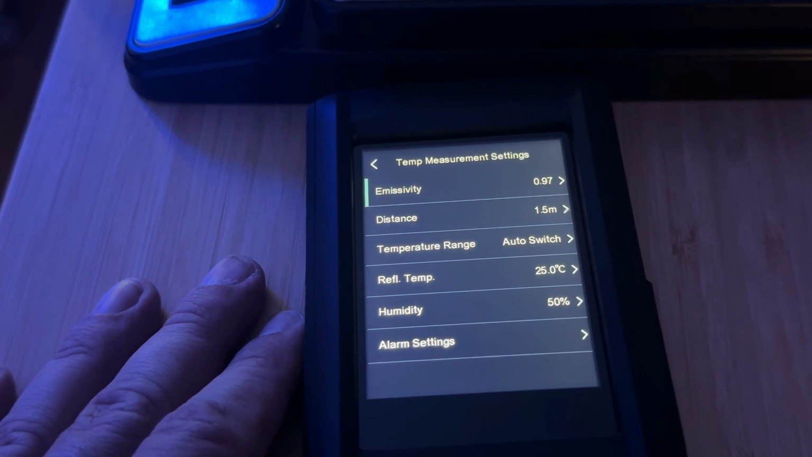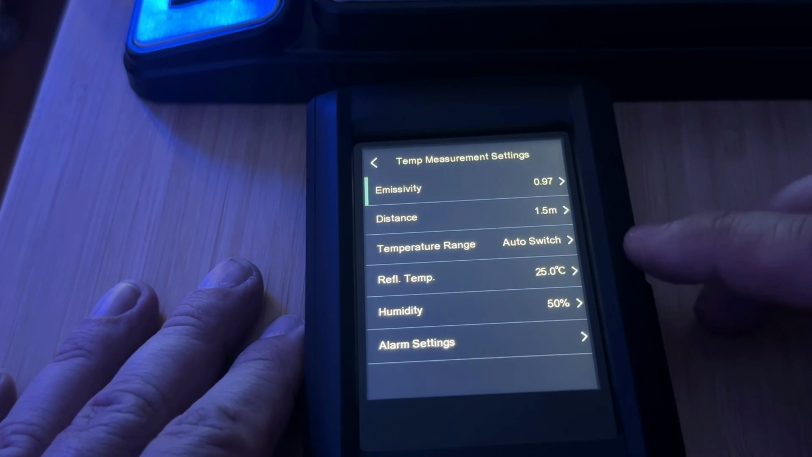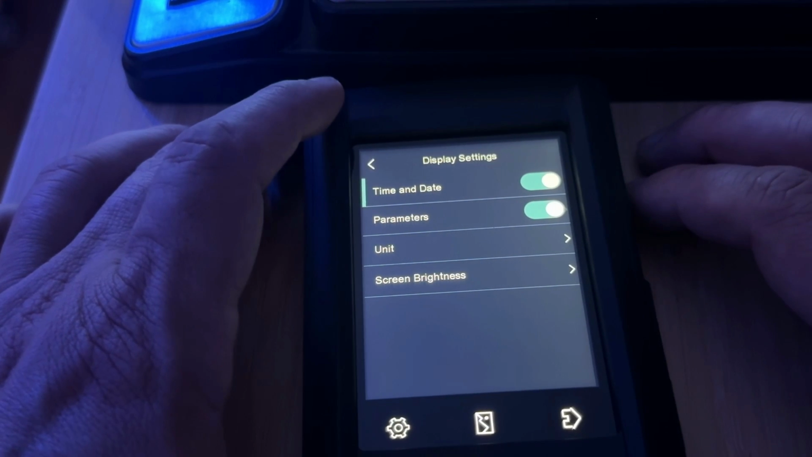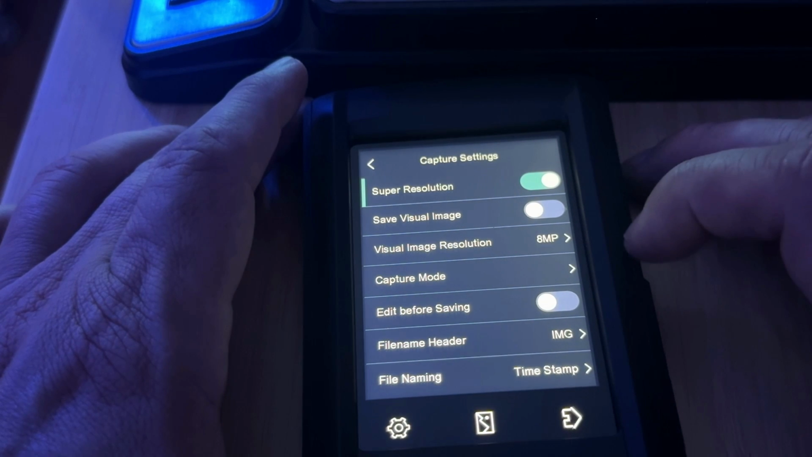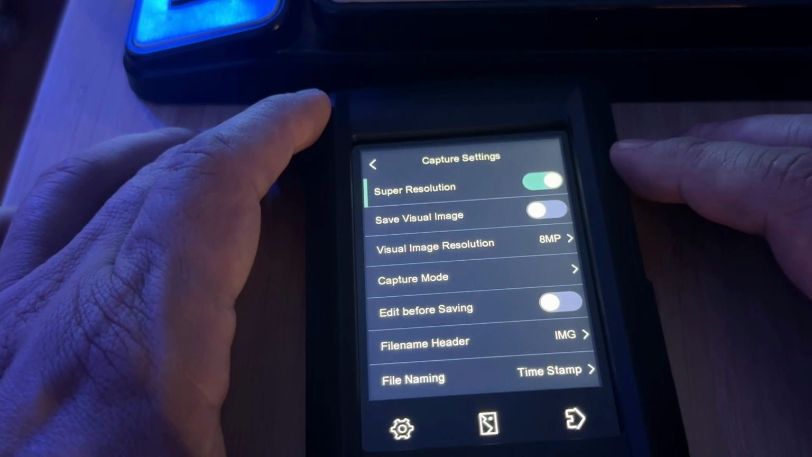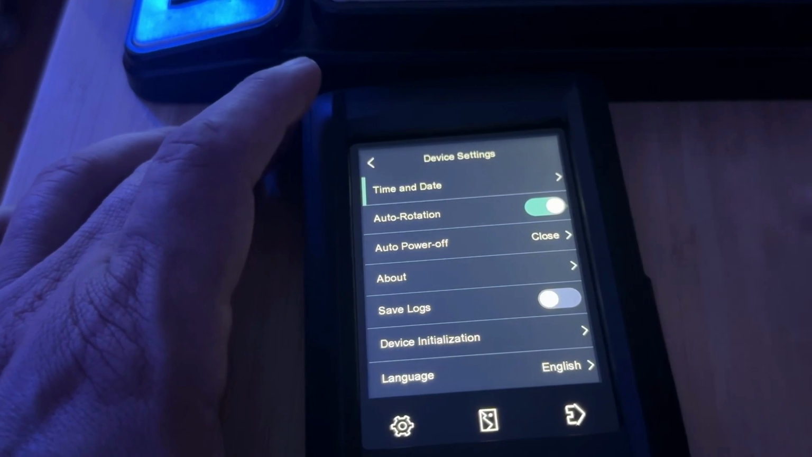Now I know what I've given you so far is kind of rough swags. We can look at it and tell where things are, but you can actually go into the temperature measurement settings and change them up to give you more exact measurement. You can change your display settings, your parameters, your units, your screen brightness, etc. Capture settings to where you can record 8 megapixel. You can save a visual image resolution, and you can adjust the super resolution, capture settings, device settings, everything in between.